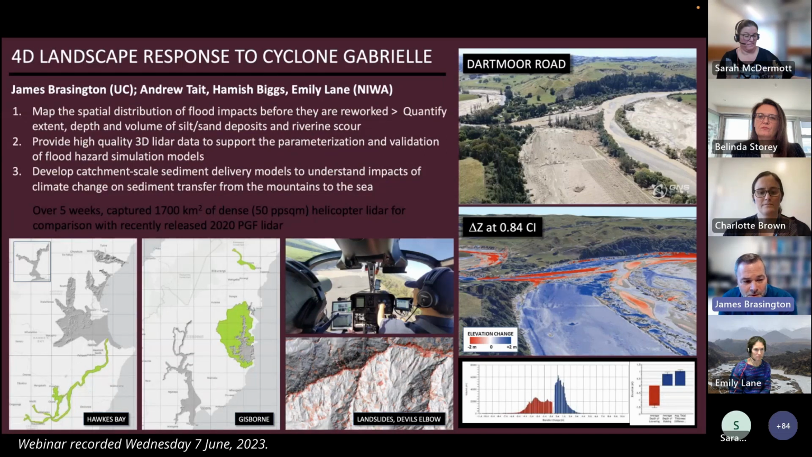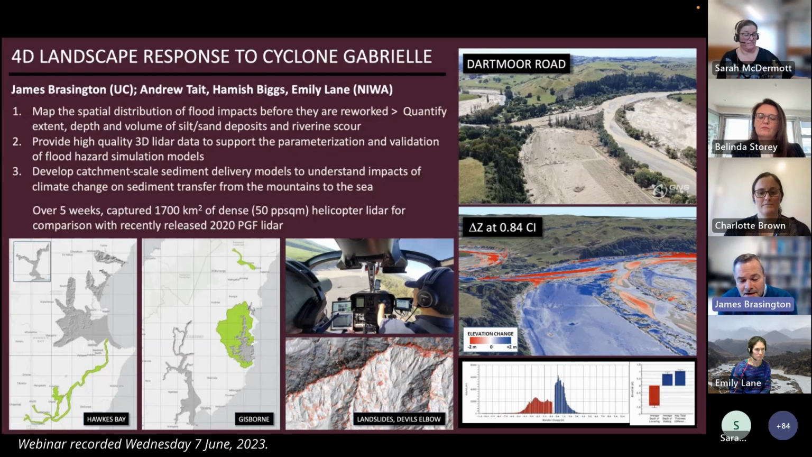So what did we set out to do? Well, over 5 weeks, we captured using helicopter LiDAR about 1,700 square kilometers of very, very dense three-dimensional data across both Hawke's Bay and Gisborne. You can see there in the bottom the maps of the areas that we've covered. The areas shown in green are the bits we've yet to process. Everything else has been processed to date.